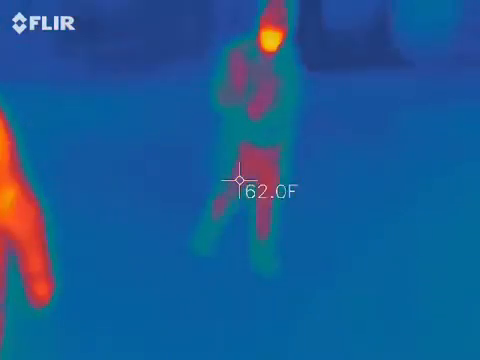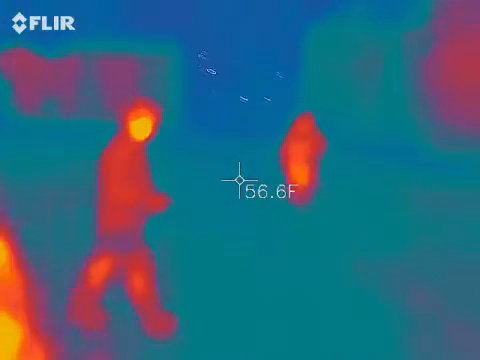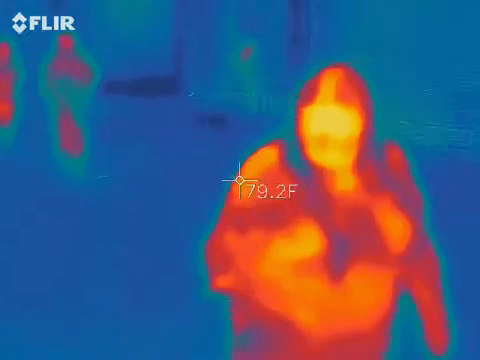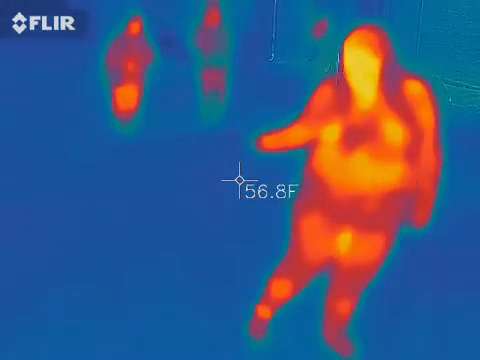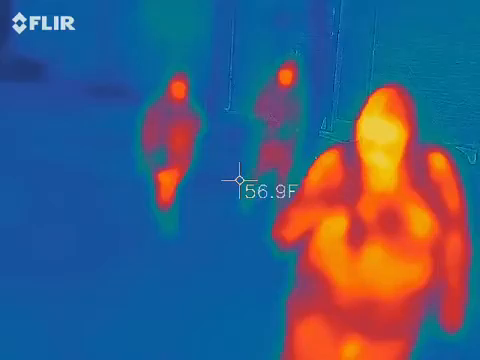This way. I'm trying to hit red. I'm getting a lot of orange though. Yellow, orange. What was the object that I touched? It did spike. Again, it's that repeat.